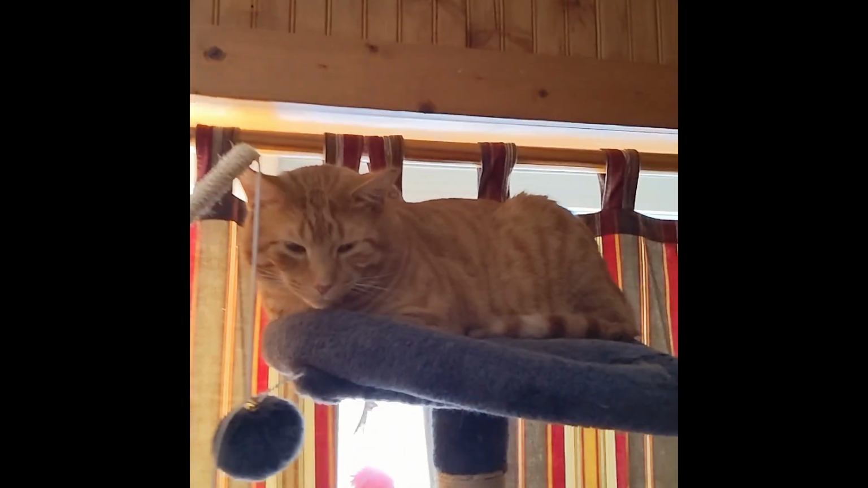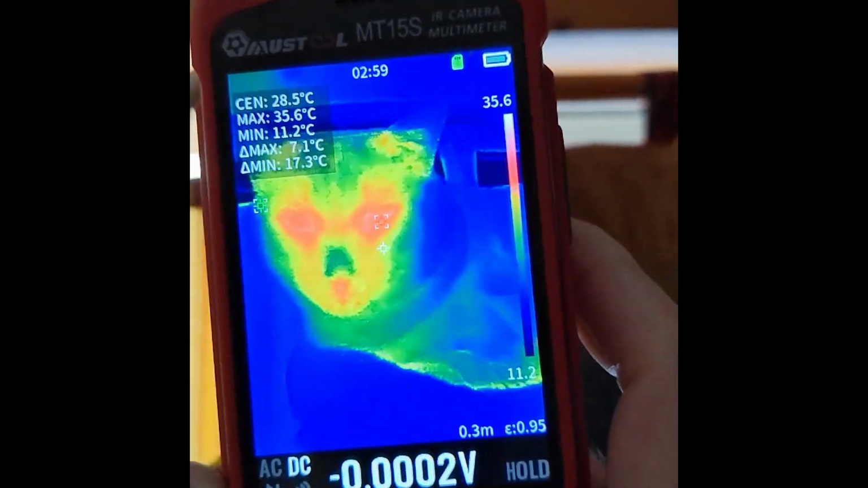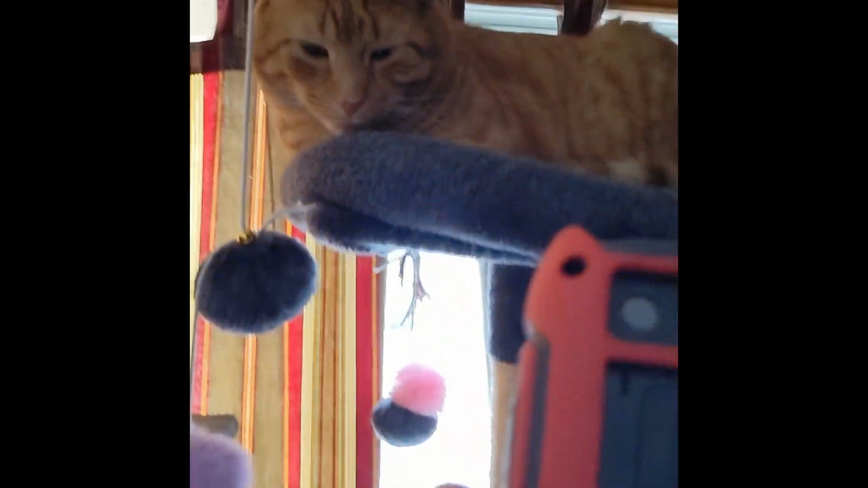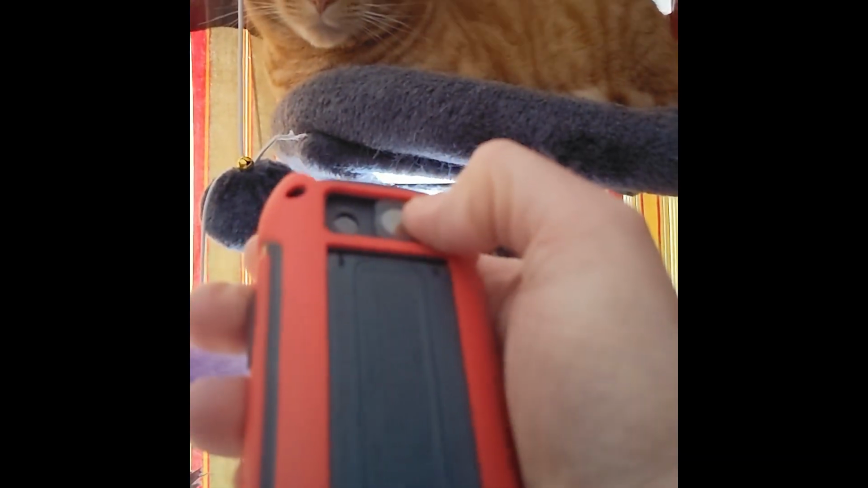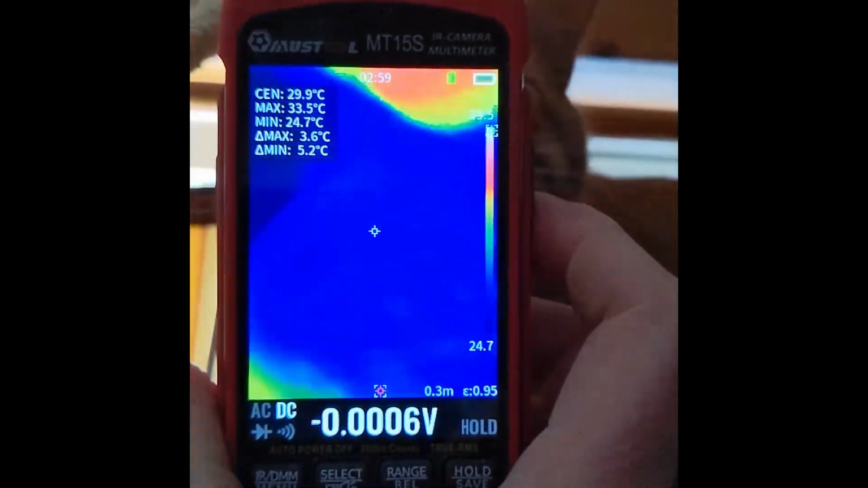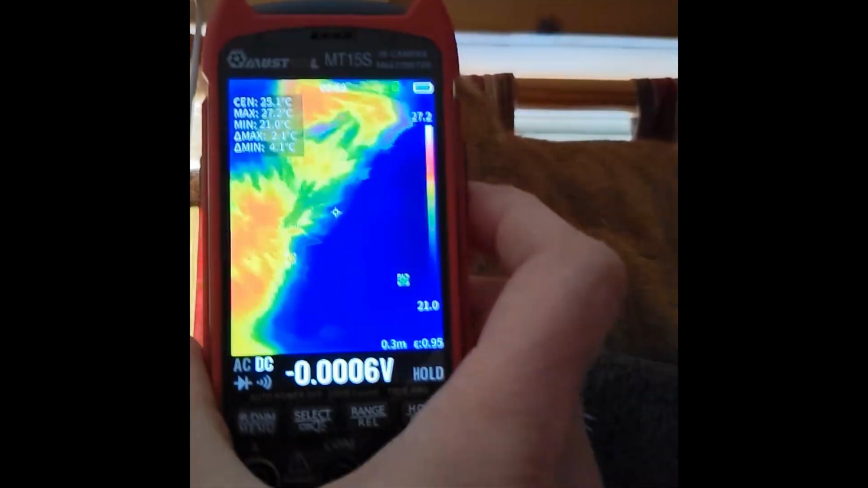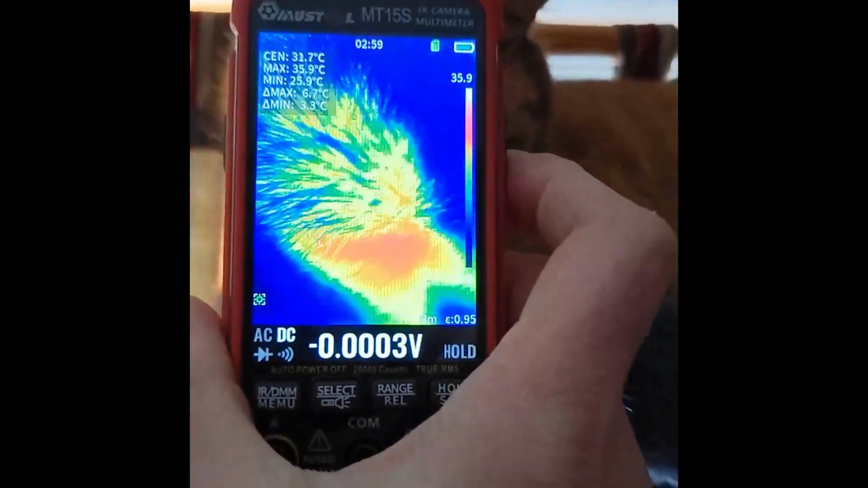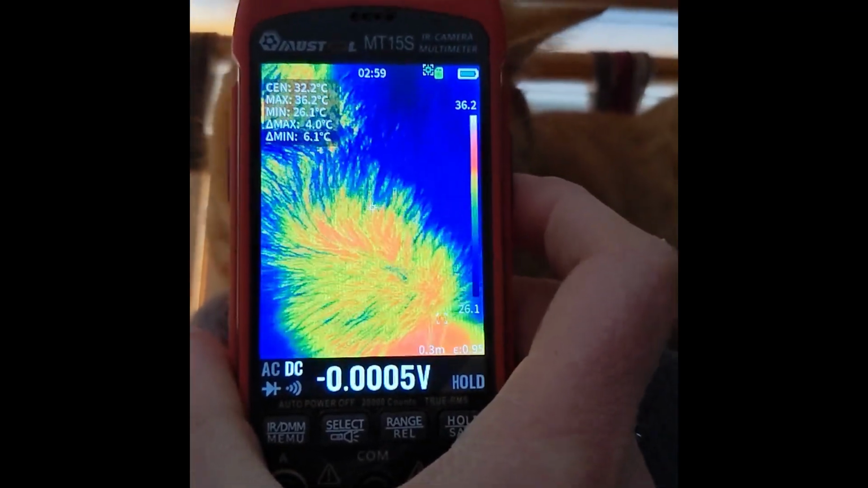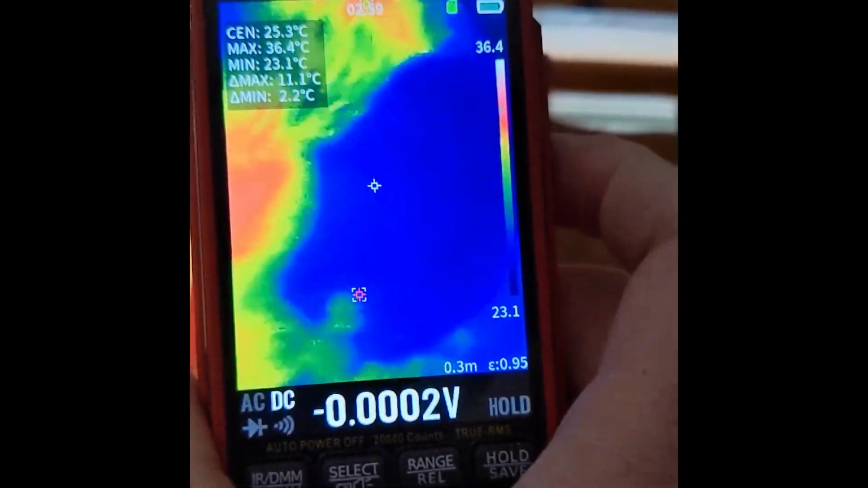Here we have another kitty. Oh, it does have a macro lens too. So see on the back here, you just flip this over and you can get up close. There we go. Yeah, kitty. See, you can see the fur. That is just amazing, really. I mean, look at that. You can see the hair on the cat.